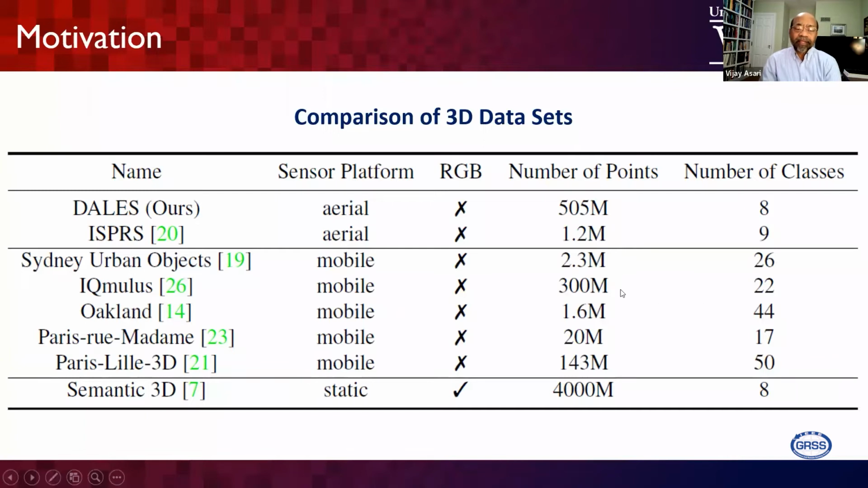The mobile LiDAR data sets are pretty good, and Semantic3D provides about 4 billion points, but that is static, stationary data. We need an aerial flying platform capturing data, because that's a real-life application for us, aerial applications. So that's the motivation behind this particular data set.